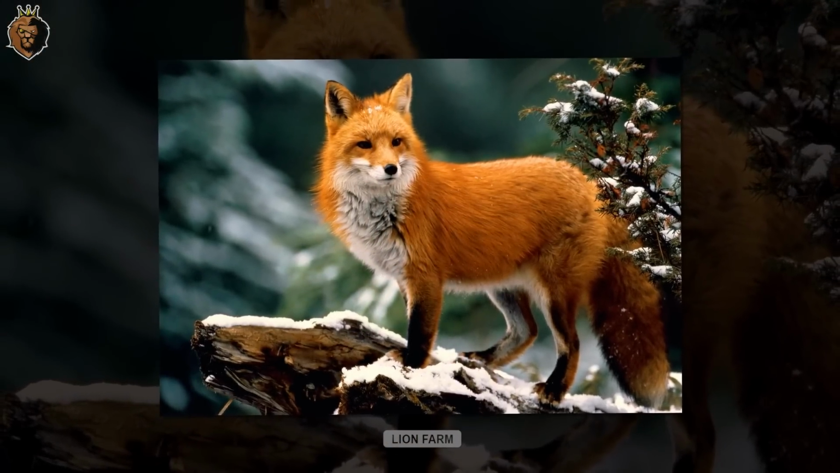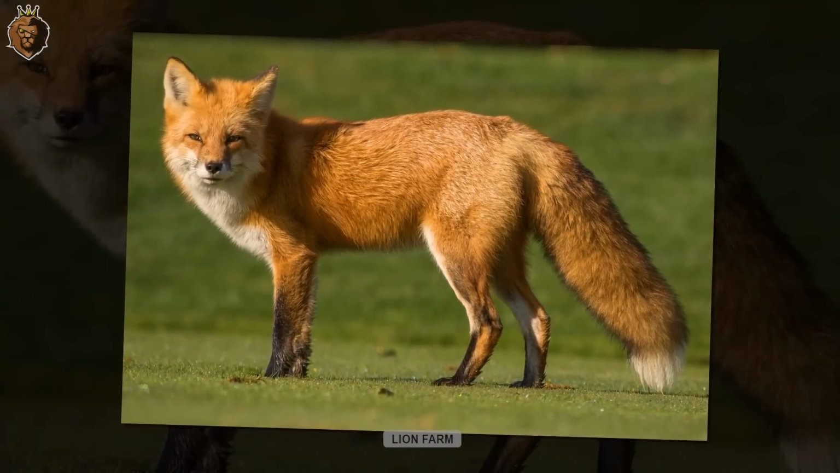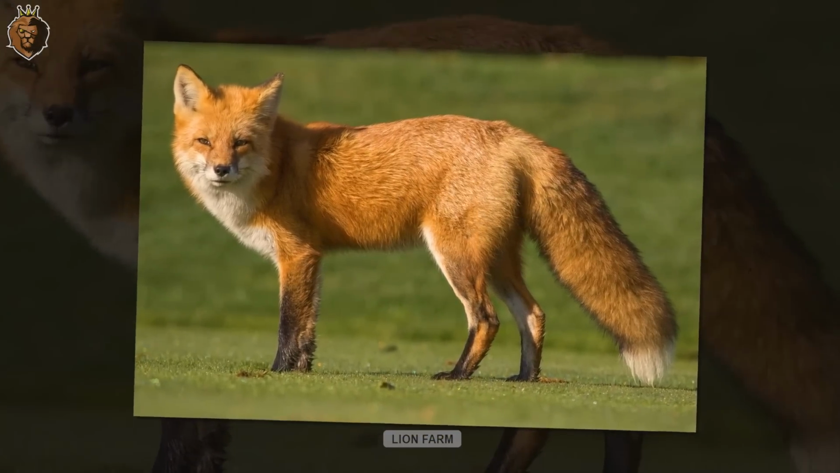The red fox story in Australia is a clear example of how invasive species can completely disrupt an ecosystem if not properly controlled, and a cautionary tale about interfering with nature without considering long-term consequences.